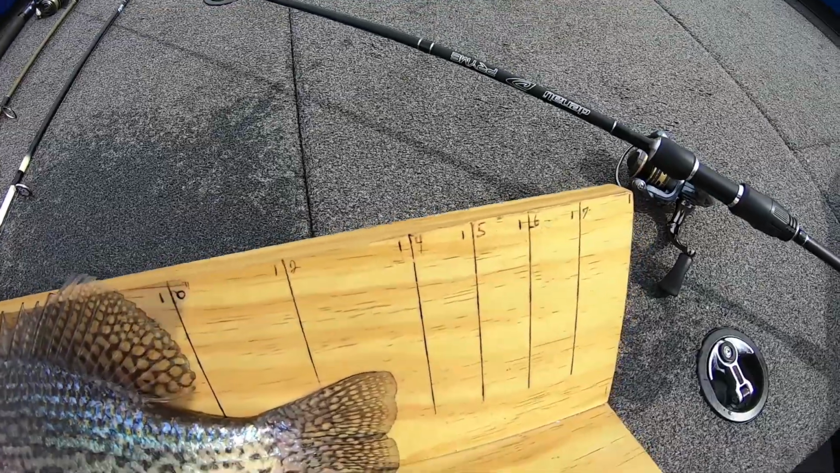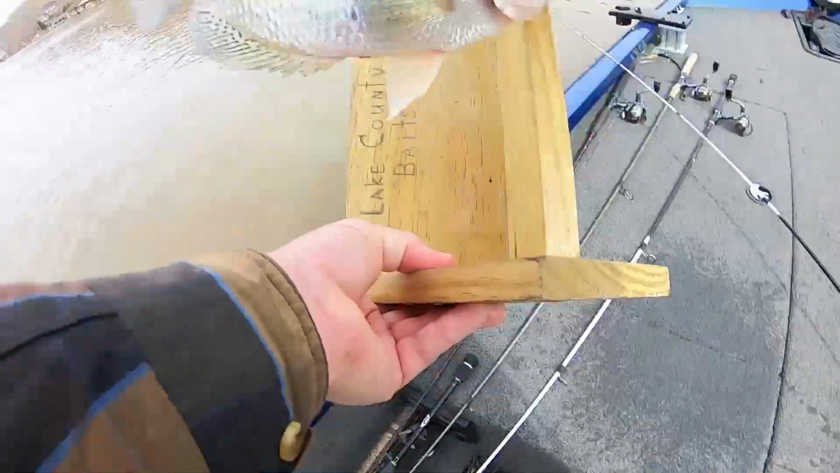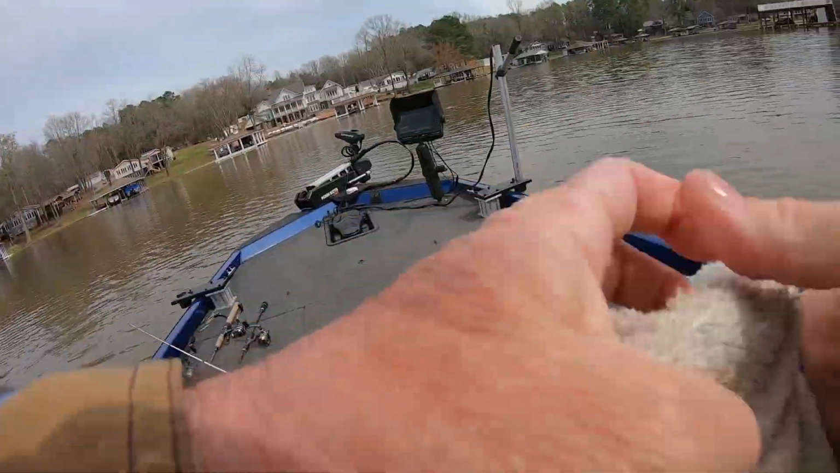Okay, look at it, guys. He's not quite 14. He's 13 and a quarter. Bam. He started flopping by the time I was going to try to throw him back. I just threw the whole board, pitched him at the board. All right, guys, let's see if we can find another one.